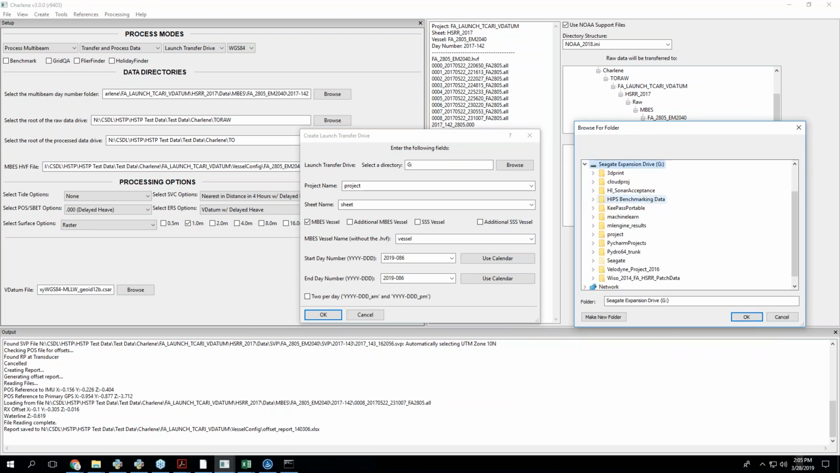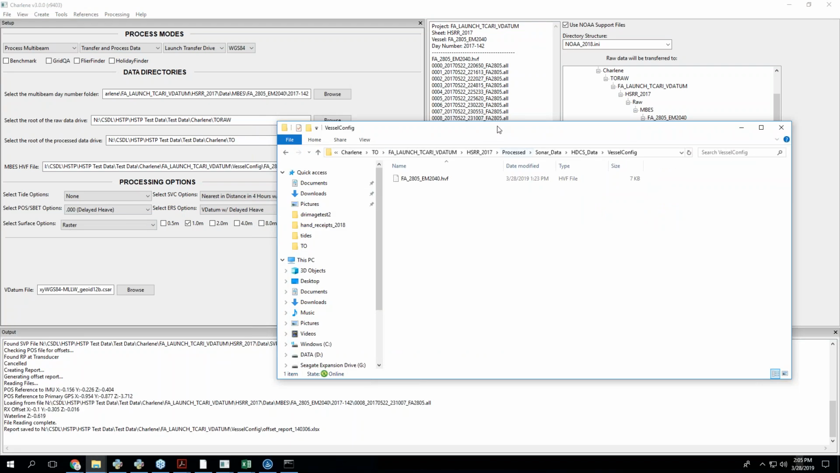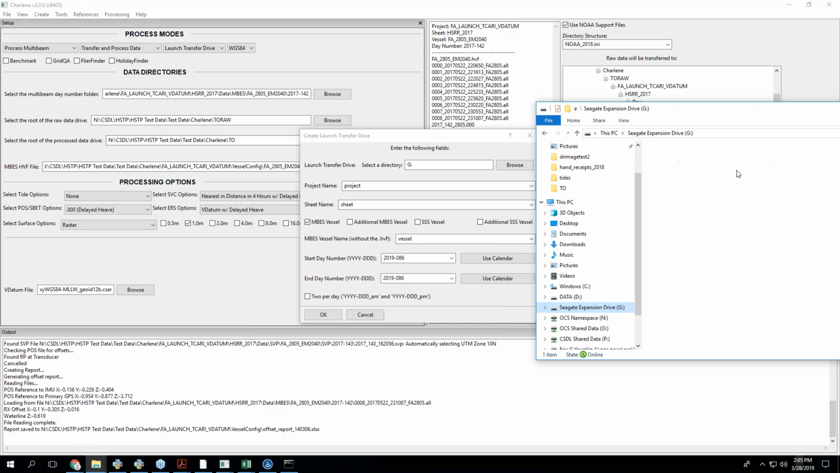I'm sort of assuming that with a transfer drive, you just have a drive that is a transfer drive and has like a couple days of raw data. Because I created this one, it's got project sheet, whatever, project sheet, my transfer drive. I just created this one.